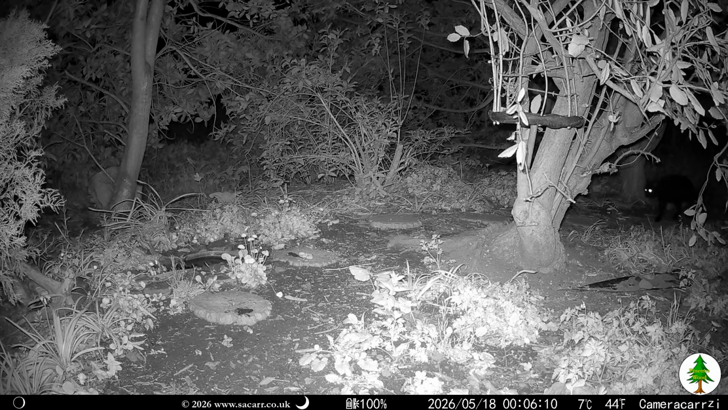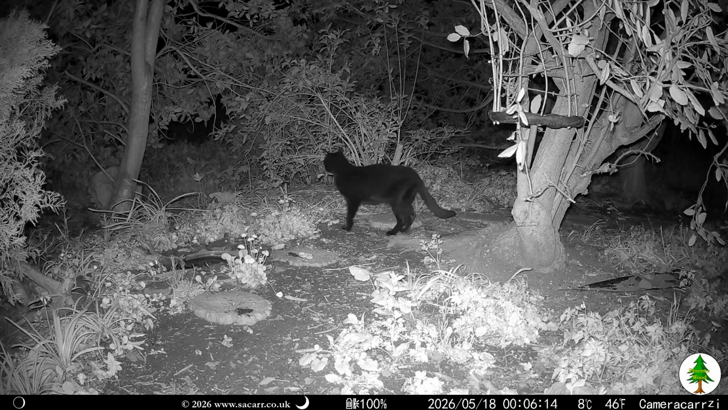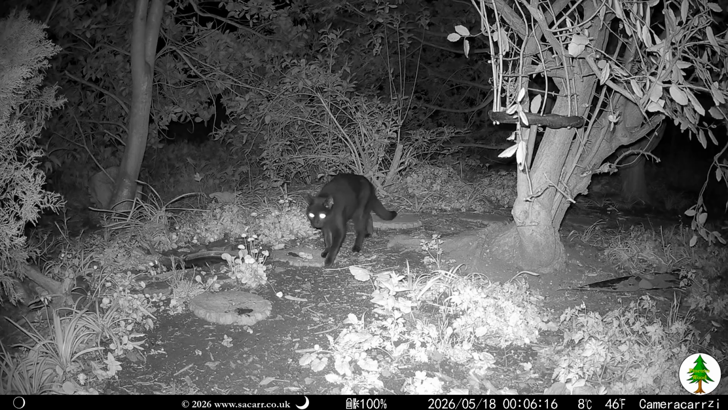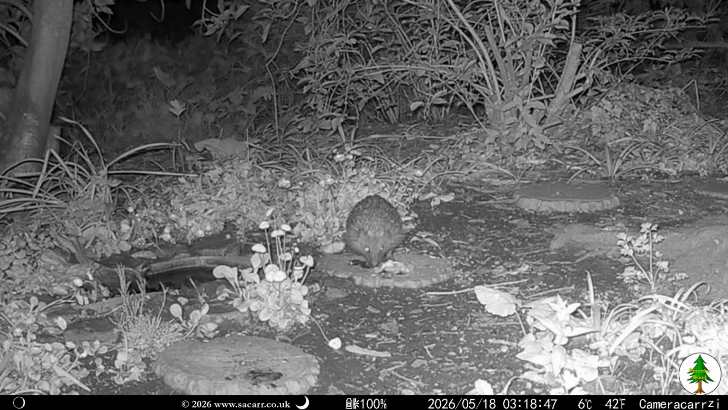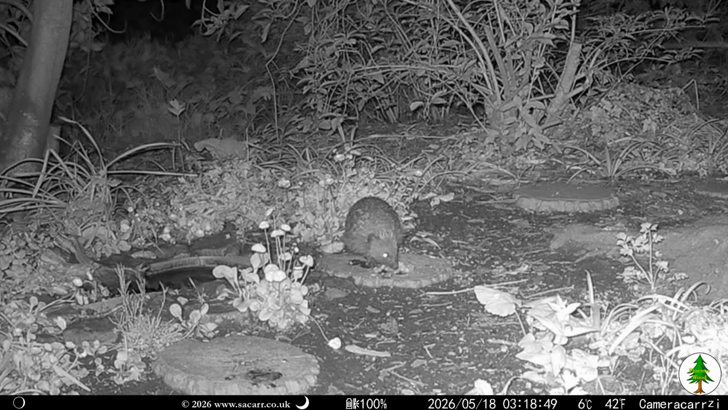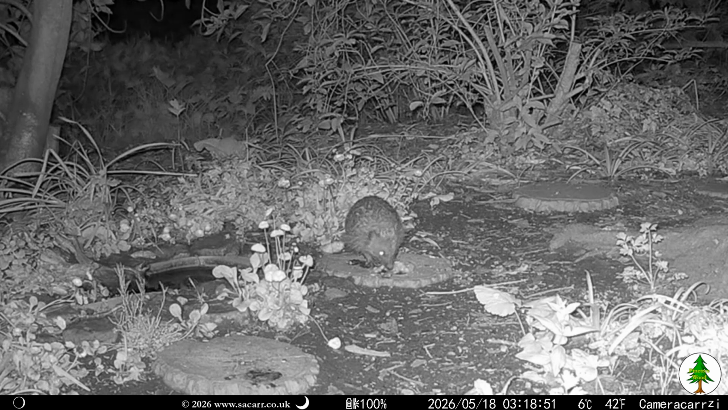Ironically, just after midnight on the 18th, Midnight the cat came down the wood, his eyes catching the infrared LEDs first. Three hours later, Cherry the hedgehog was seen eating some seed and banana that I put out by the pond.